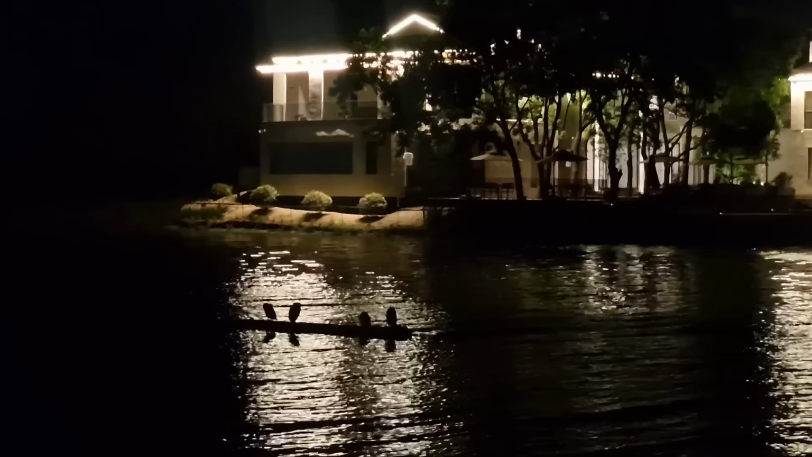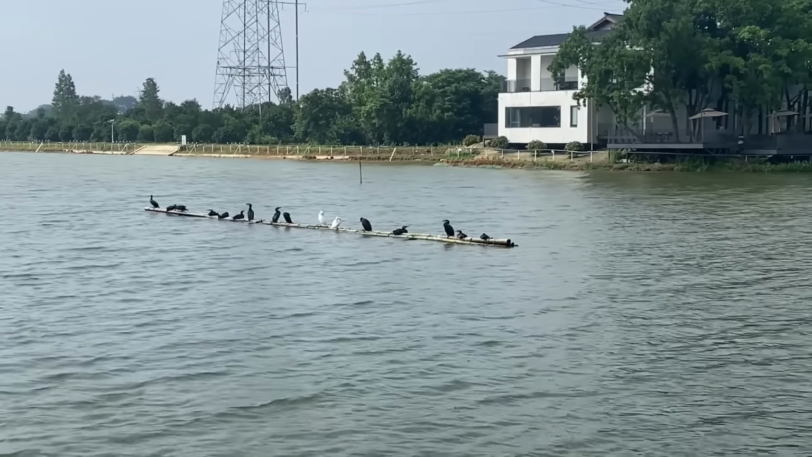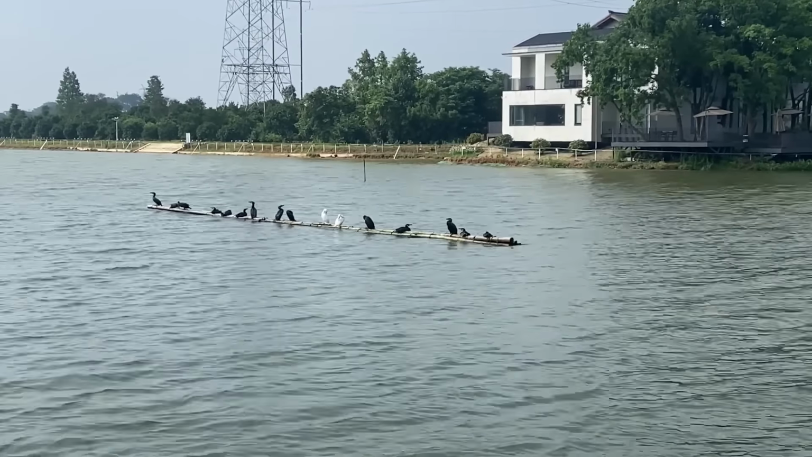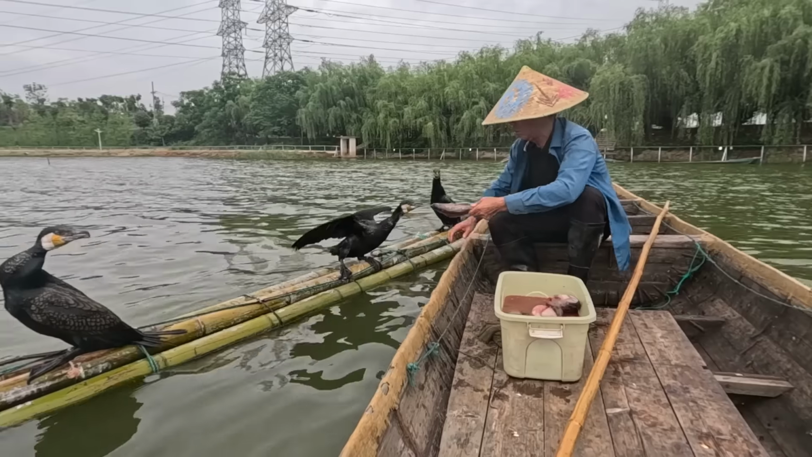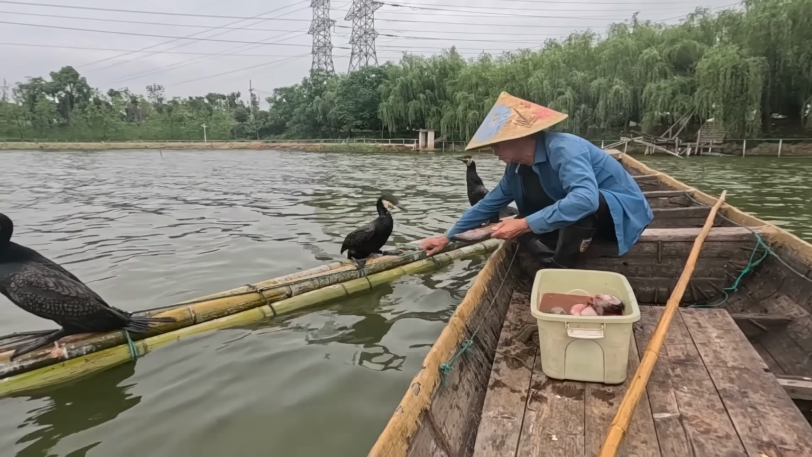For Luo Yi, the cormorants are great for tourism. In order to preserve the cormorant, because fishing no longer requires cormorants, we are now breeding them for tourists to enjoy. On important festivals or just on ordinary days, we bring the cormorants out for everyone to appreciate. Back on the boat, Yang Maochun is doing for cormorants what falconers do for raptors.